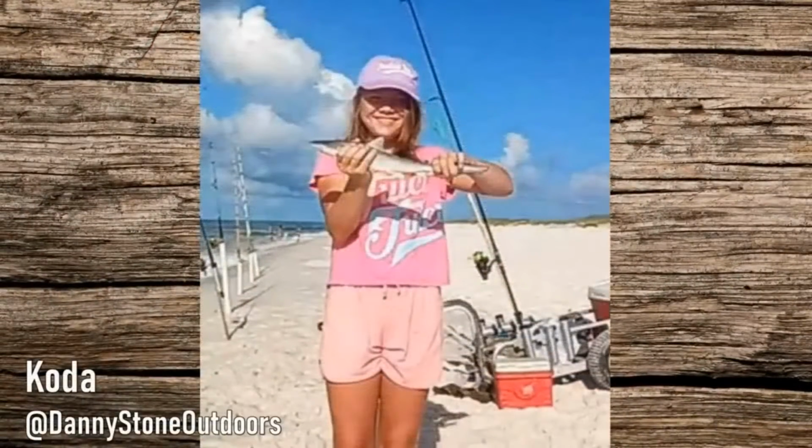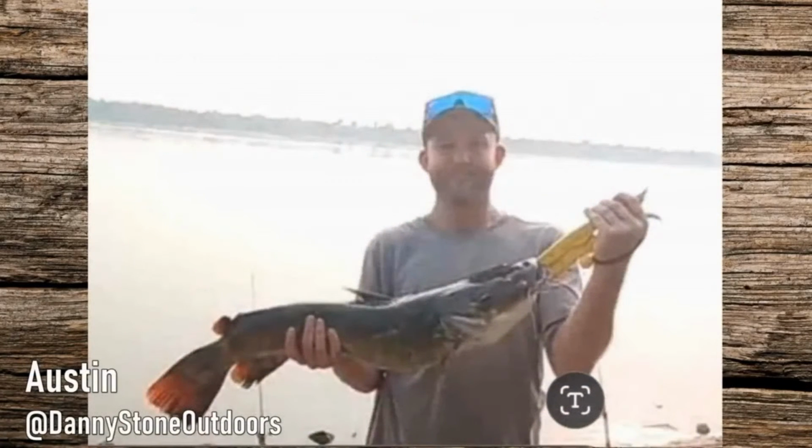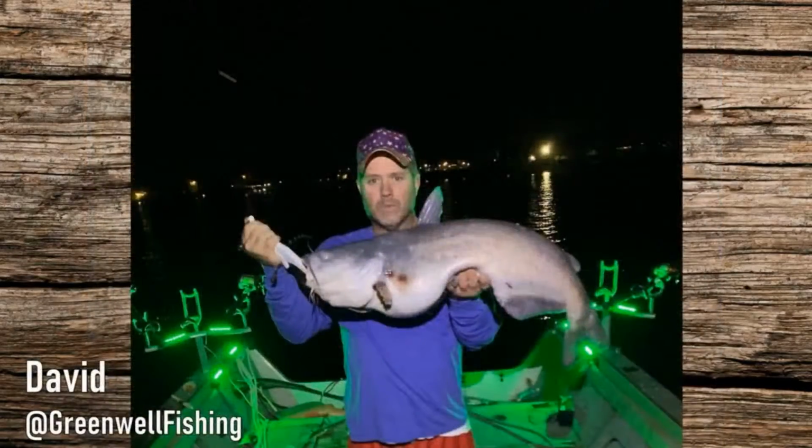Up first, we have Danny Stone's granddaughter, Coda, with her very first shark. This was caught using shrimp while down in Florida with her grandpa, Danny Stone. Congratulations, Coda. Austin with his first Mississippi River flathead catfish. This 12-pound flathead was caught while fishing with Danny Stone Outdoors. David Greenwell with a new personal best blue catfish of 23 pounds caught during the Bait Shop vs. Blues Crew Live this past Saturday on my channel, The Weekend Angler.